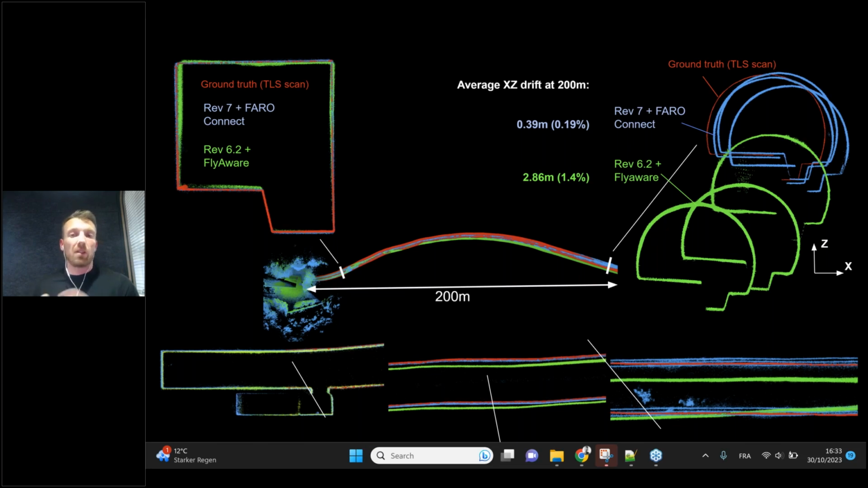If you compare that then to the Rev 6 and also Flyware, we're up around the 1.4 to 1.5% of drift factor. So definitely when it comes to these types of symmetrical environments, flying underground and sewers, pipes, etc., there's definitely a huge advantage, especially on the drift factor when it comes to the survey package.